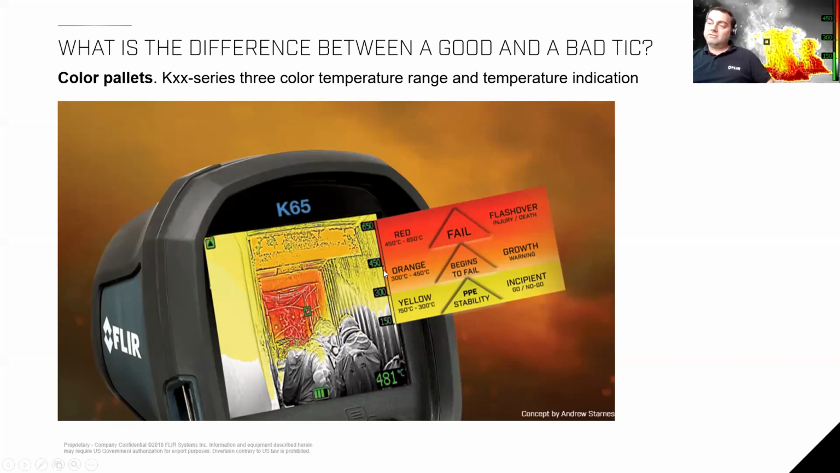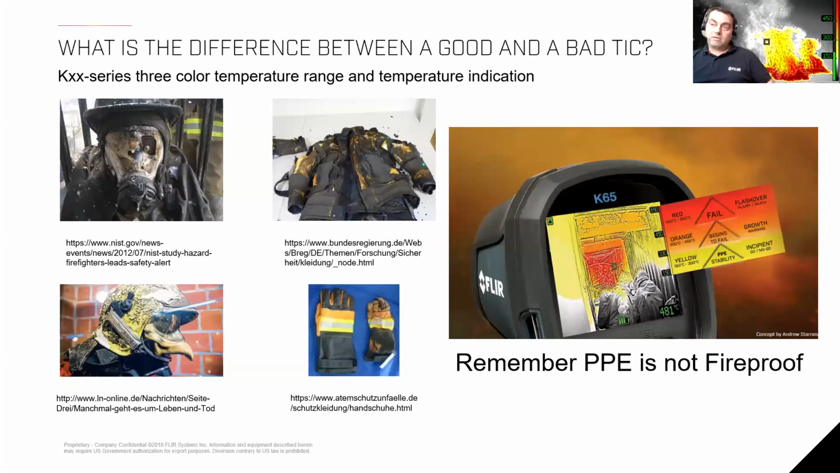And 450 degrees and above, we are indicating in red as a signal color. Okay, stop, don't move in any further. This is a really big risk. You should not move in any further. Try another approach, how to get in, or how to place your stream there. And people should always remember our fire gear is maybe flame retardant, but it's not fireproof, and it will break at one point or melt.